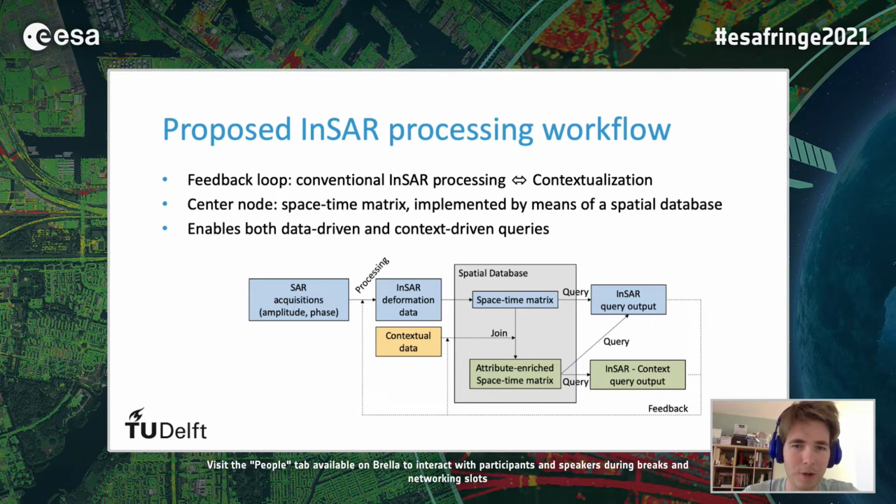At the center node of this diagram, you see a space-time matrix, which I will explain later on. This is implemented by means of a spatial database through which we input both InSAR deformation data as well as contextual information, all the information which can be polygons or raster files which describe the physical environment.